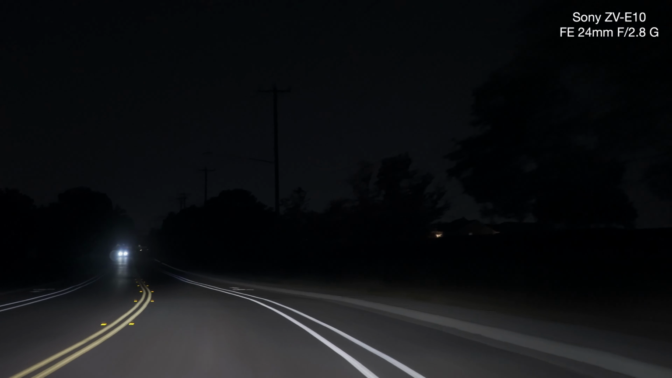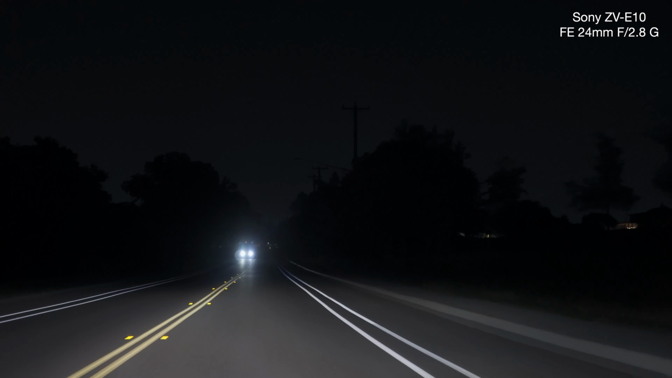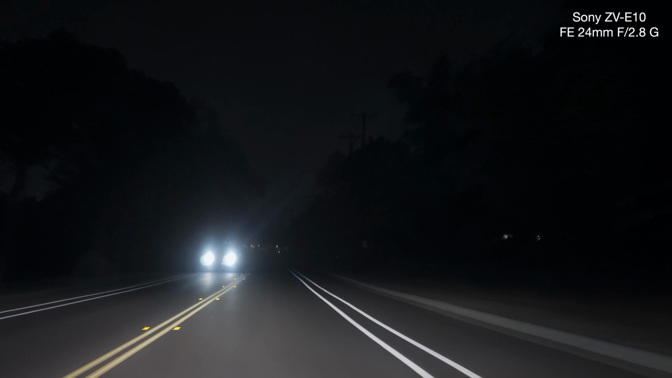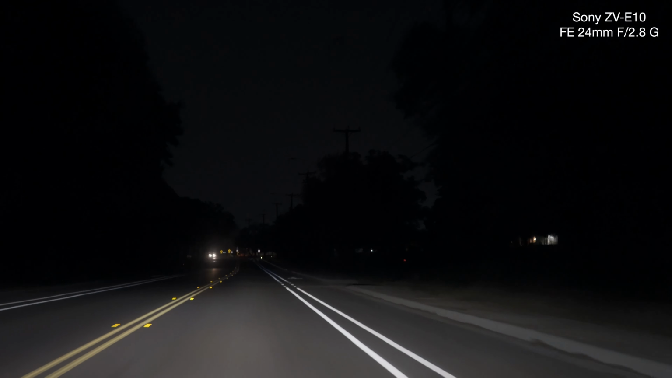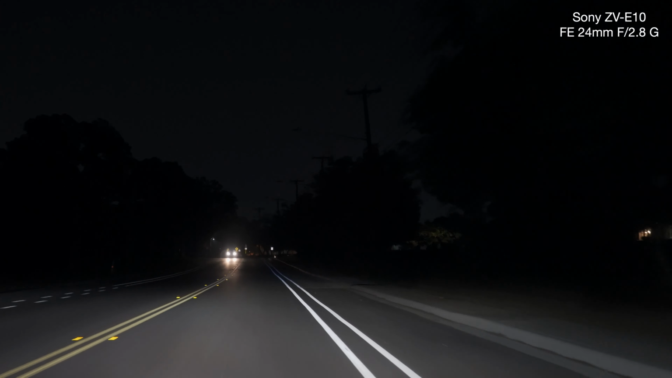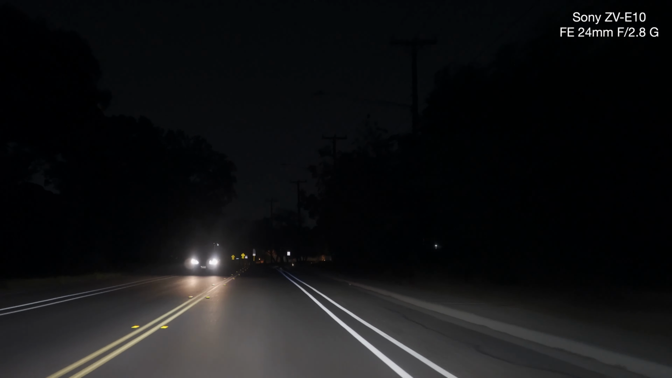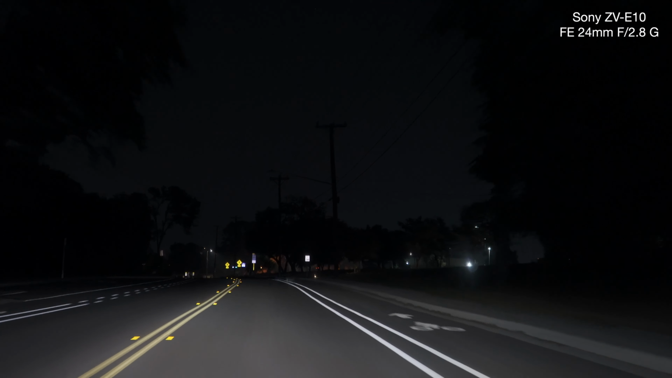That's comfortable at 1250, but I'm looking at headlights, okay? And I don't know what's going on with the focusing.